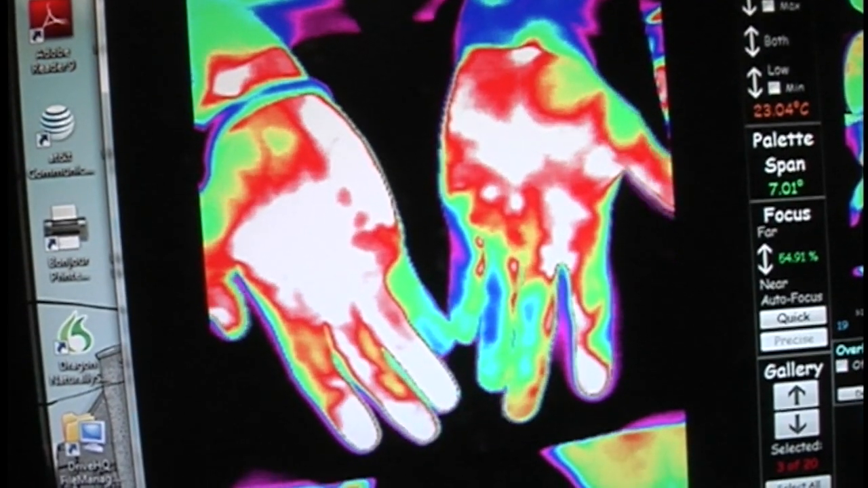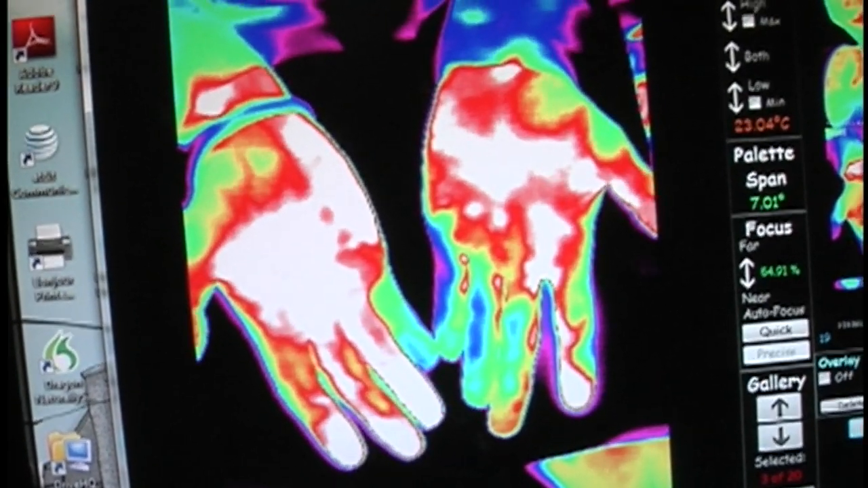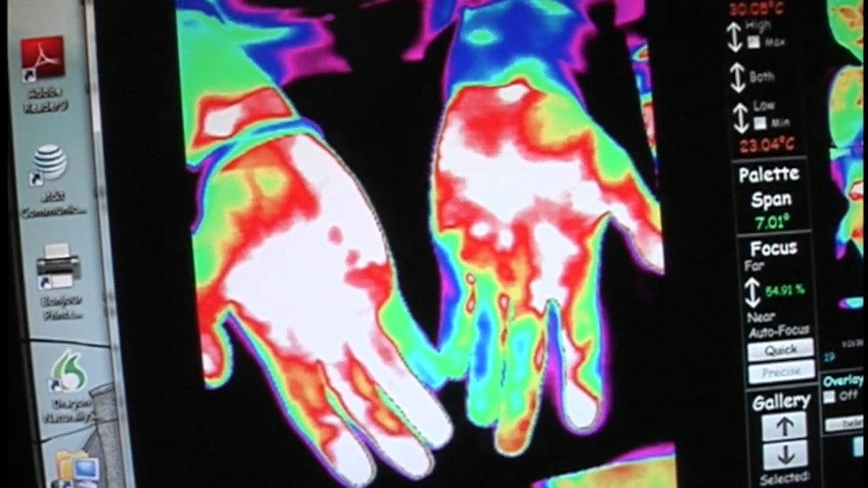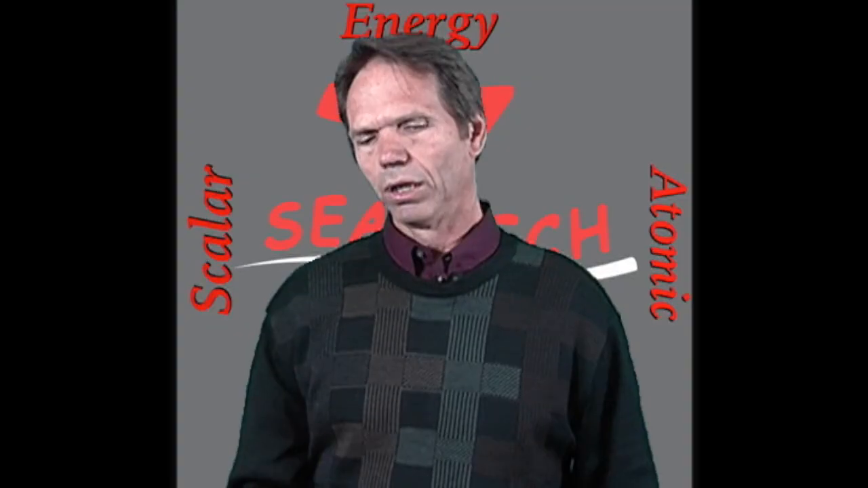The fingers that weren't showing at all now are very apparent in the picture. This is the wildest thing I've ever seen. The last two fingers on the left hand, that is very amazing. Absolutely blown away. This is an incredible response. Oh my goodness. Look at that. Amazing.